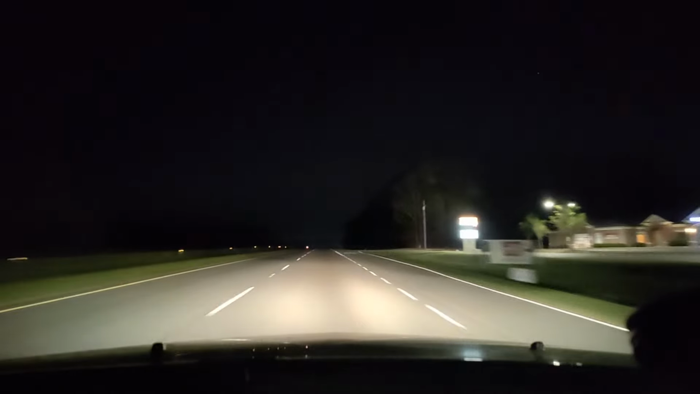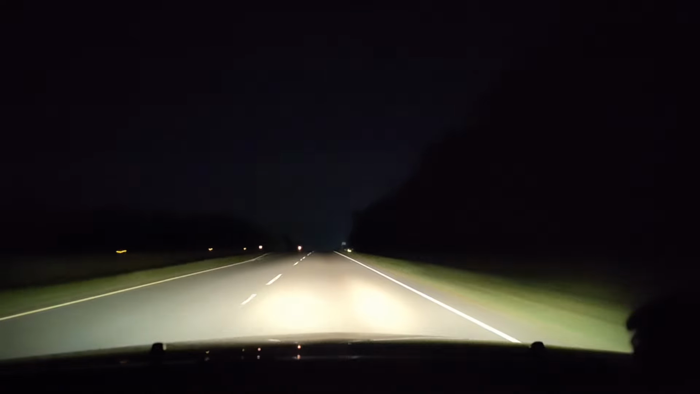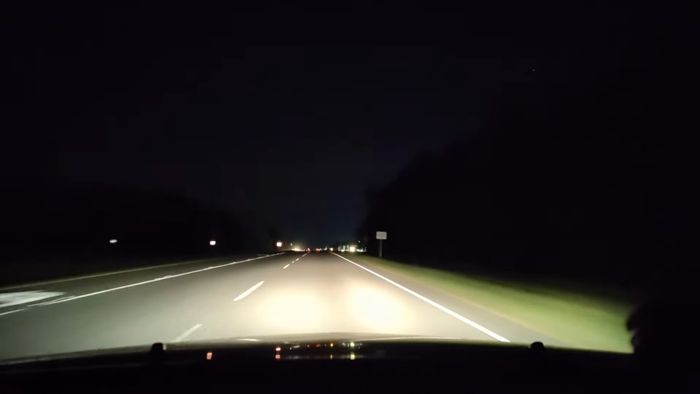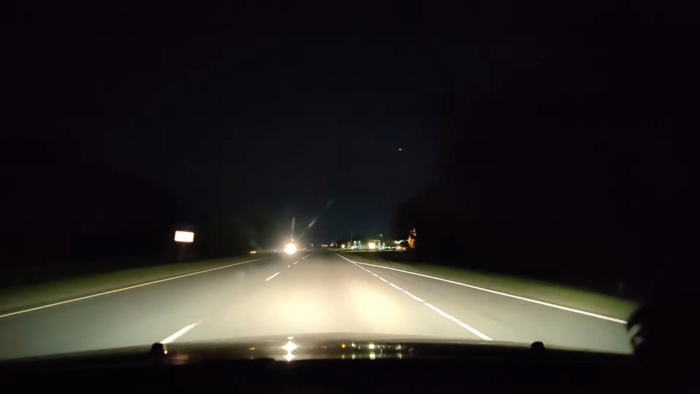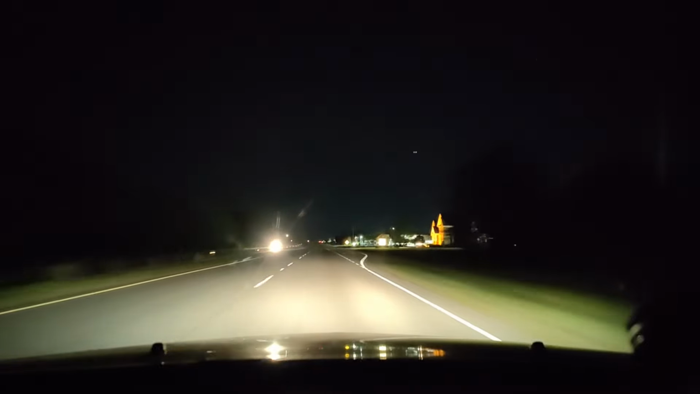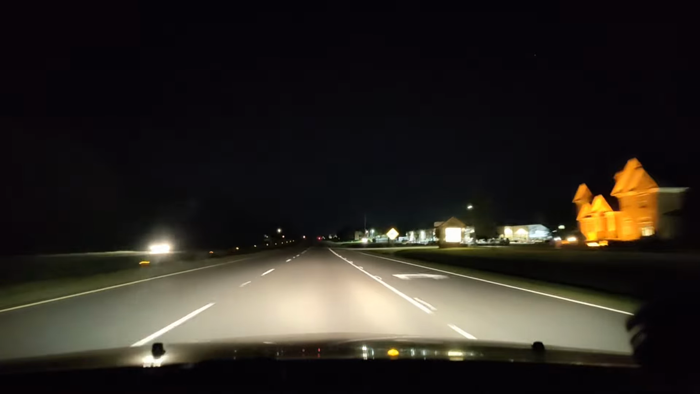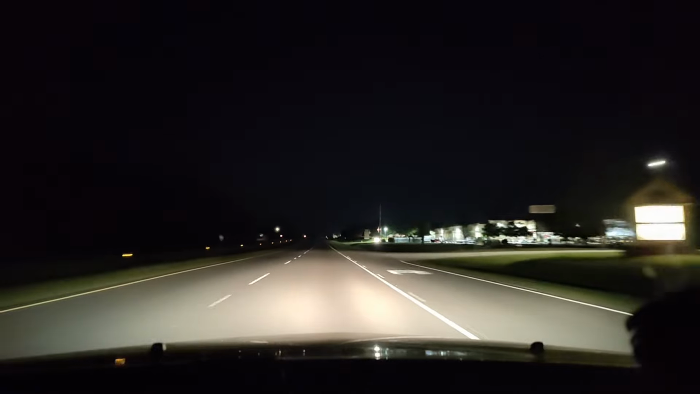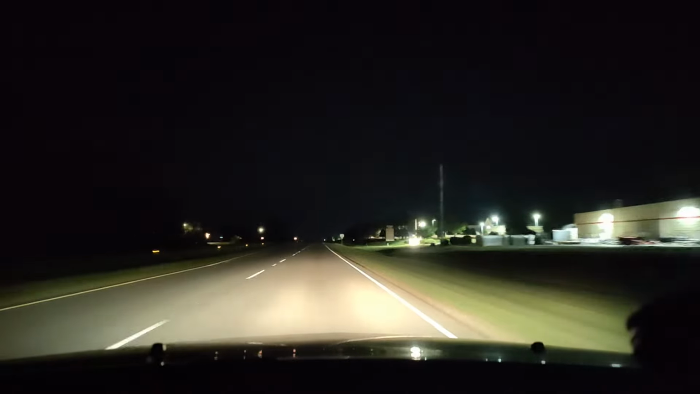I saw it, but if he had lights, I could have seen it far down the road. Thankfully I was paying attention, but dang, man. Yeah, the glowy blue lights on the tires. I wish that person the best, because there's people that don't pay attention.